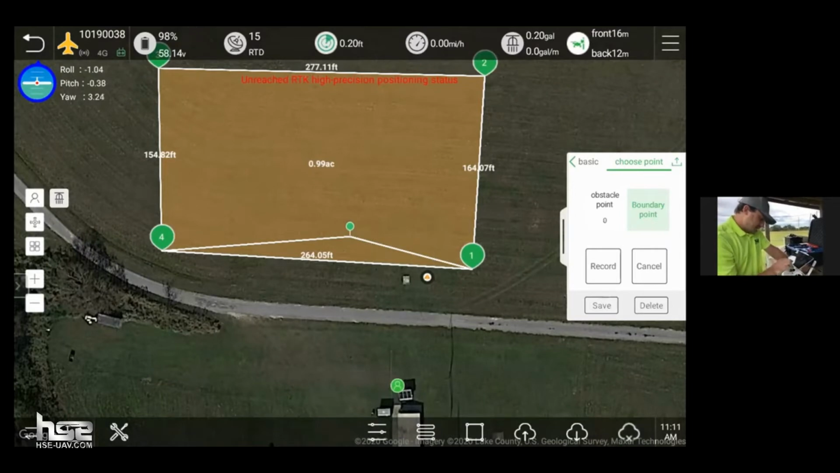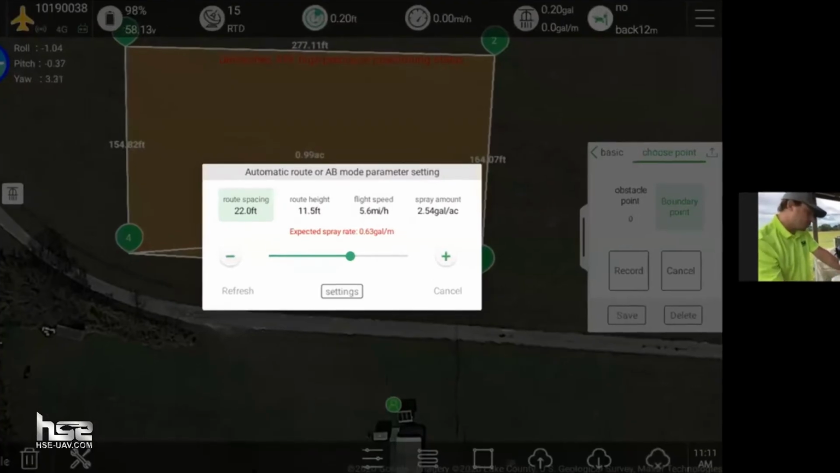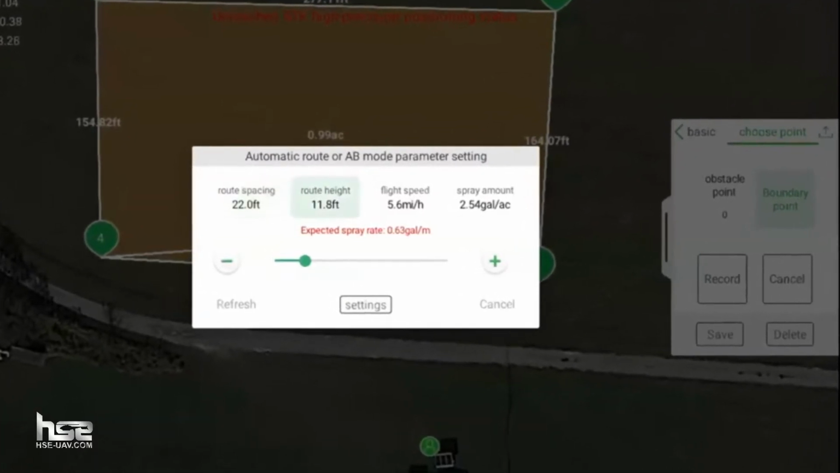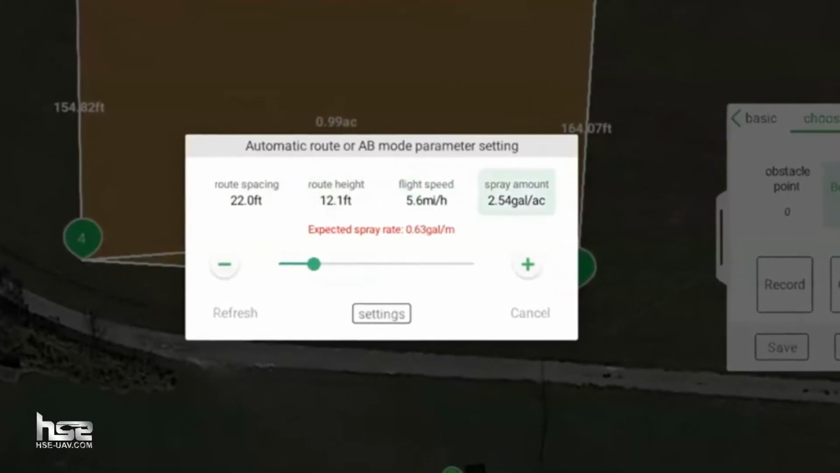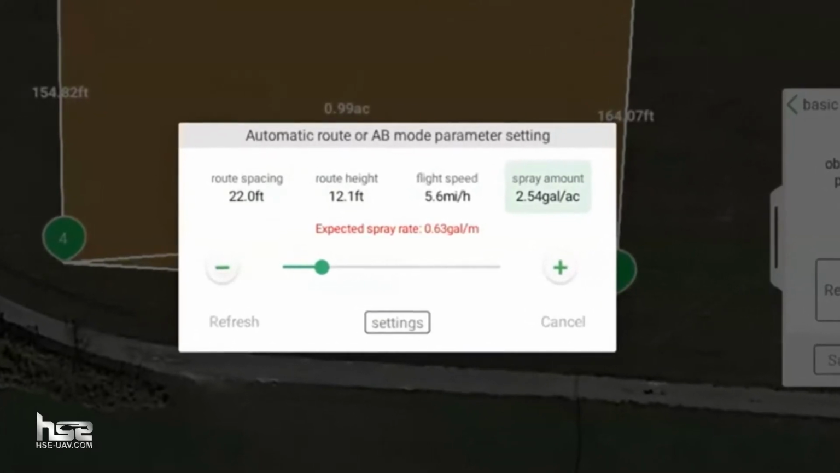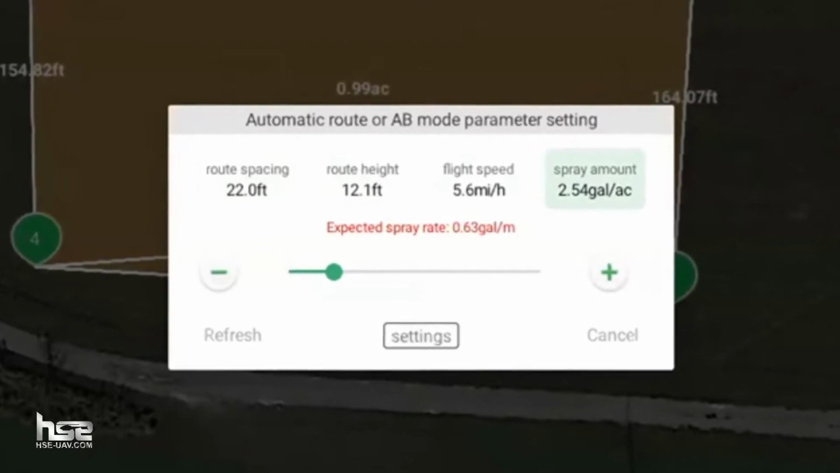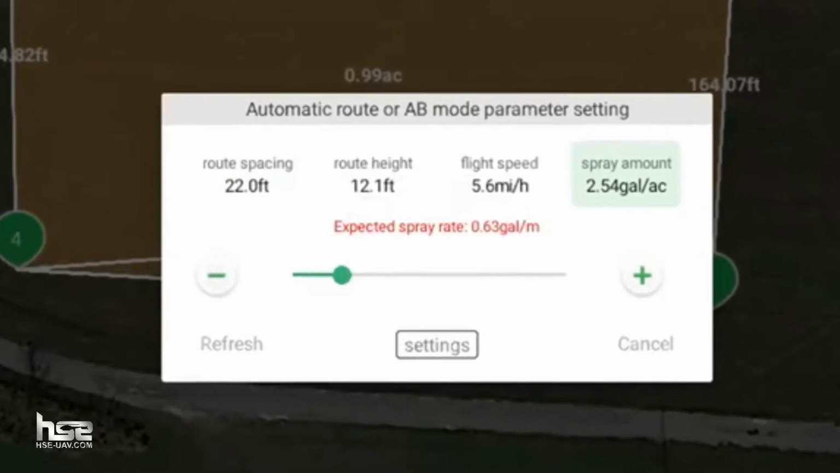Now at the bottom here, this button allows me to actually set my spray parameters. So super useful here. We can set our route spacing. That's going to be our swath. We'll leave it at 22 feet. We can also set our altitude, bring it up just a little bit to about 12 feet. We can also set our flight speed and, most importantly, our spray amount in gallons per acre. And you can see here, this is our expected spray rate. It calculates what the pump is expected to run at to achieve this rate. With the nozzles that we have on here, 0.63 gallons per minute is perfect. So we'll go ahead and hit save settings.